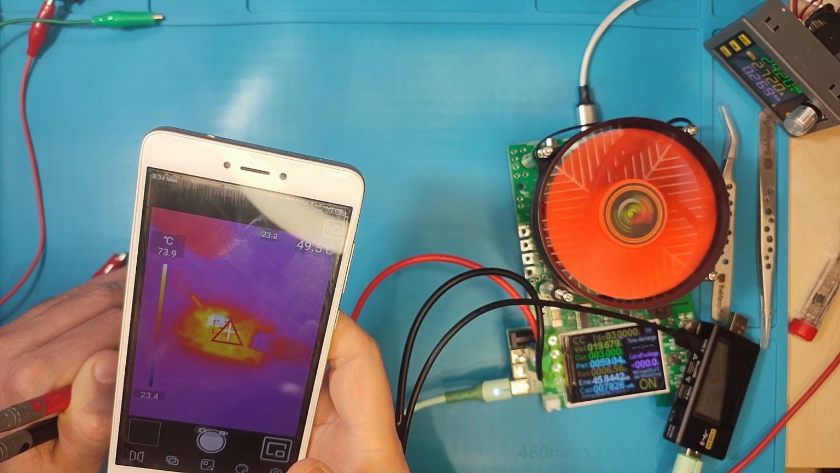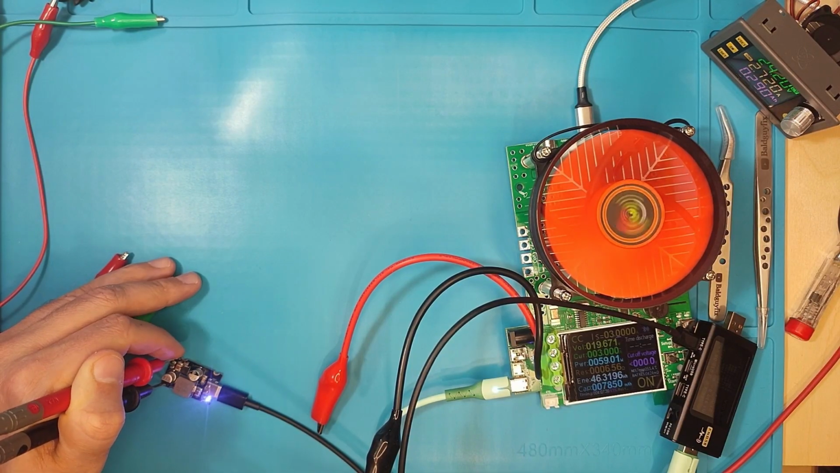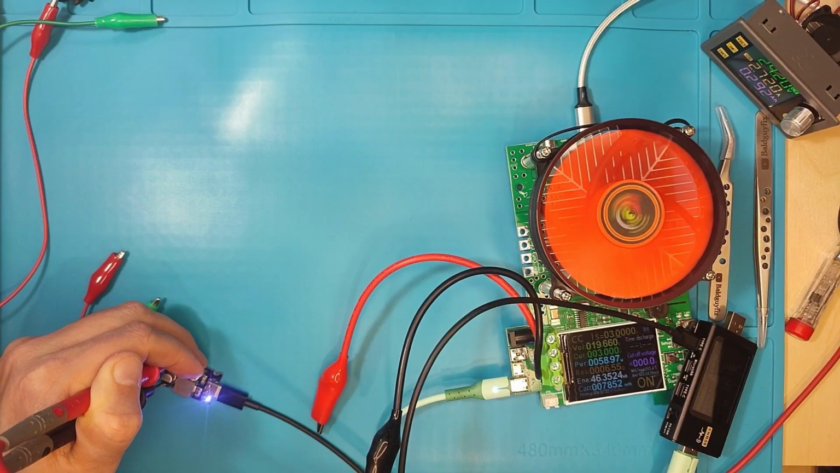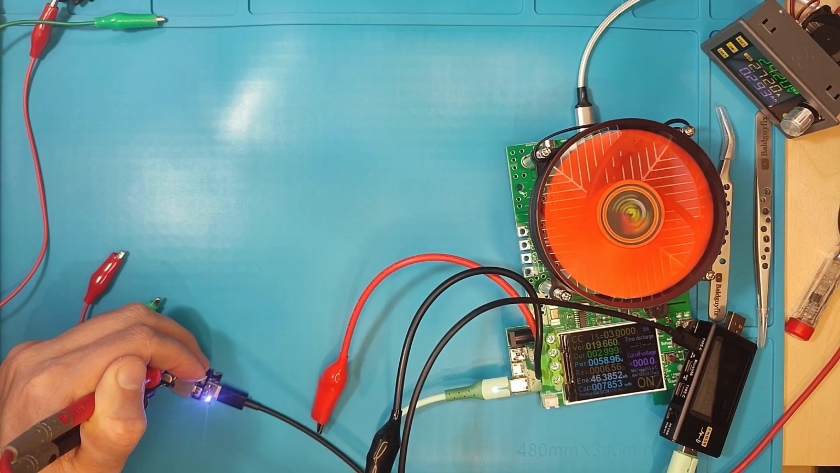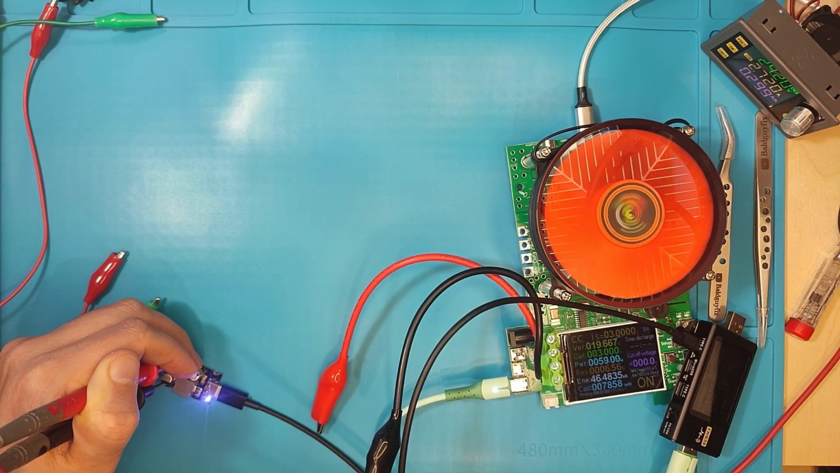This is really nice. I will probably 3D print a case for this and keep it on my desk as a fast charger. This is right now the fastest charger I have. My Xiaomi OEM is around 33. It has never charged my phone at 33, but that's what it claims.